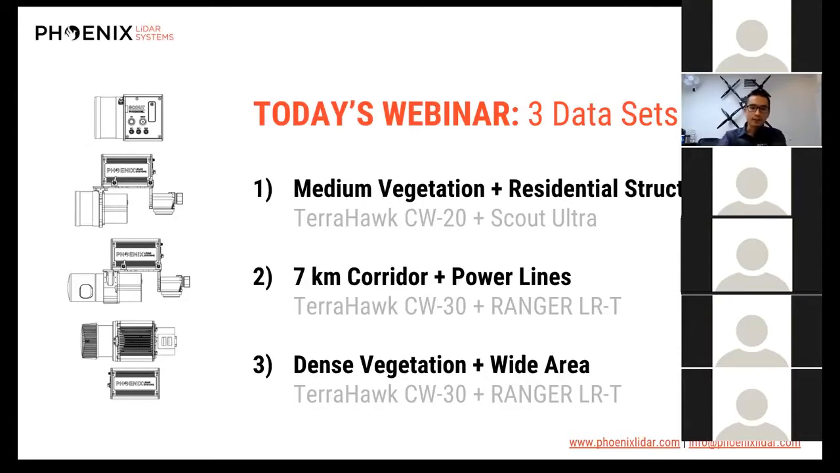So the three data sets that we'll see today, first, covers medium vegetation and some residential structures. This will be data captured by our Phoenix Terrahawk CW20 UAV with the Scout Ultra system. The second is going to be a corridor of power lines with some vegetation, and that was the CW30 with the Ranger LRT. That's the strongest configuration of our Ranger LiDAR system. And the third is dense vegetation in a very wide area. Now, each of these has certain challenges that we address. So Conrad will go over those.